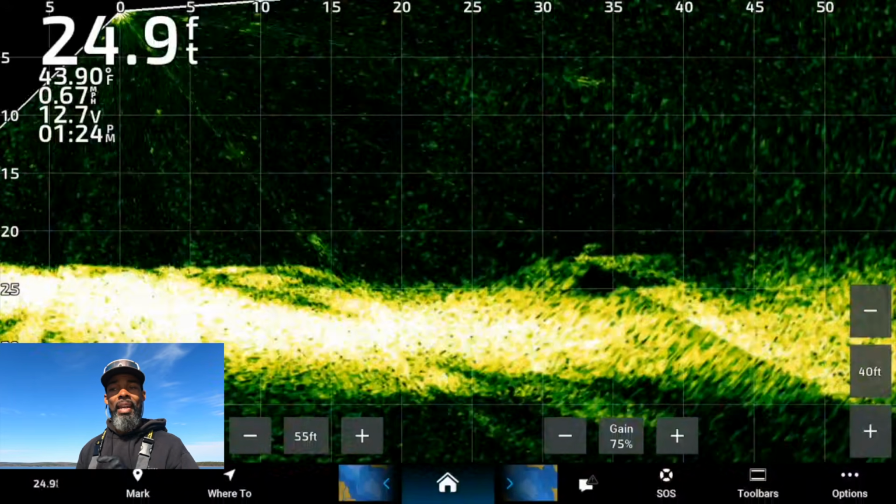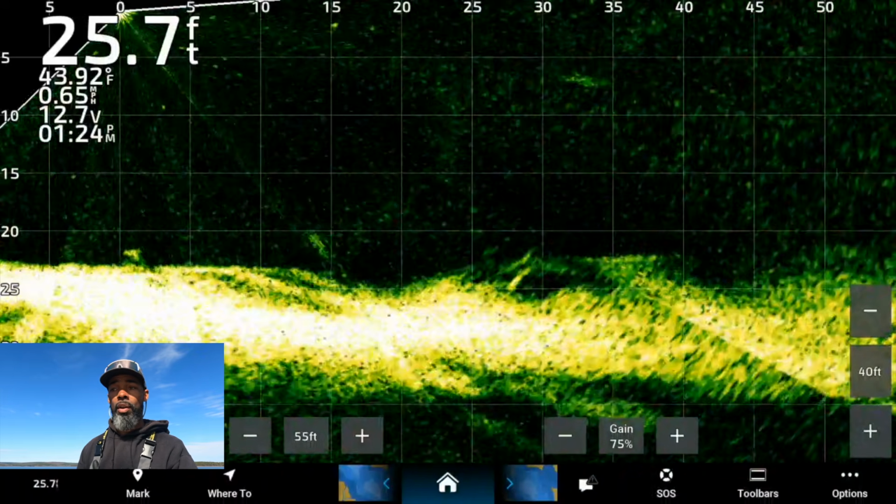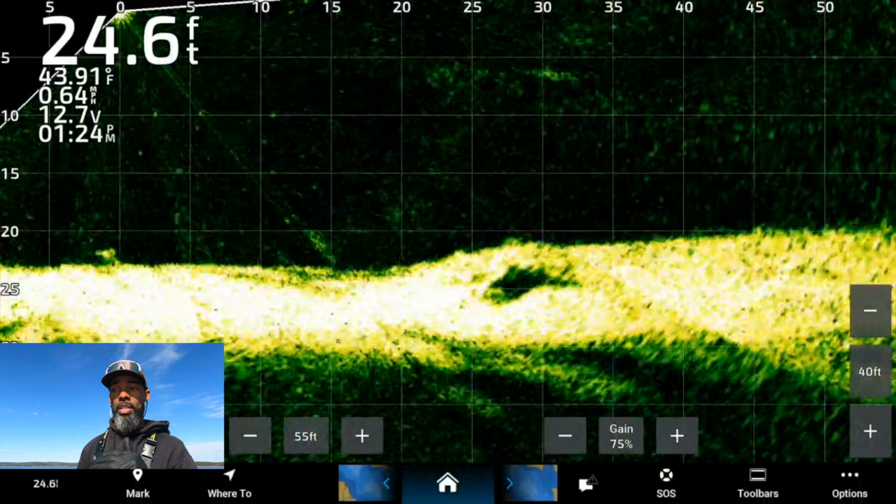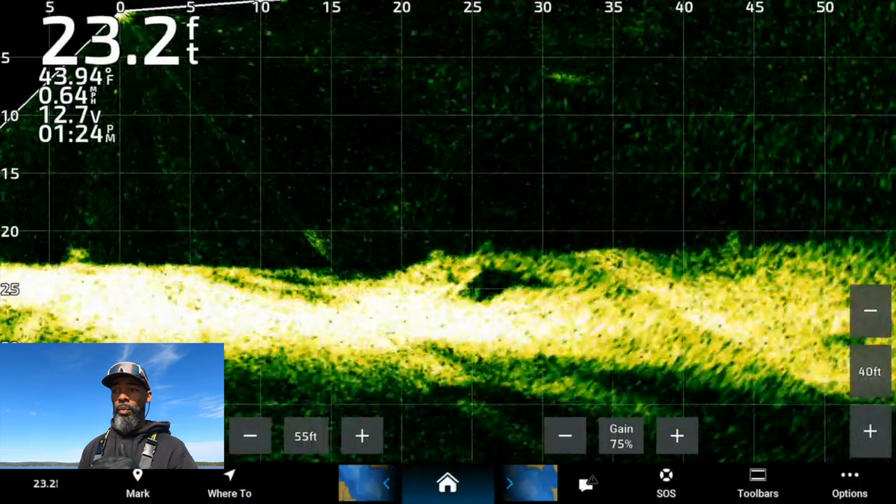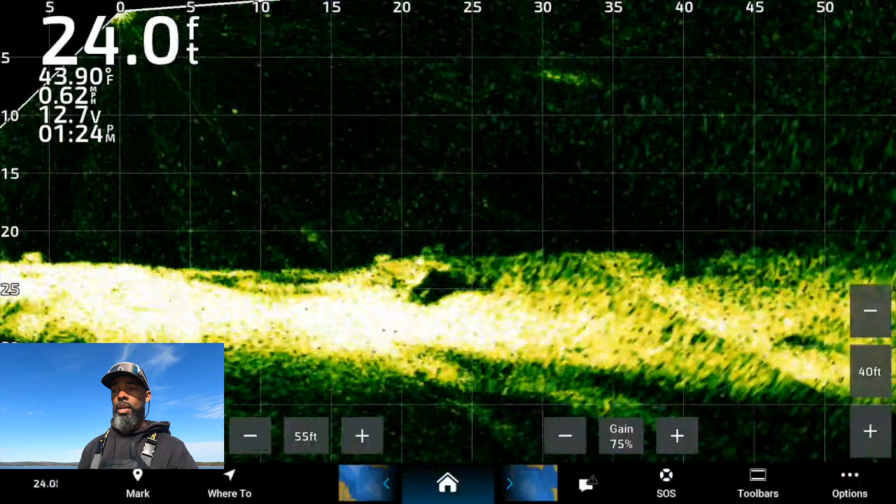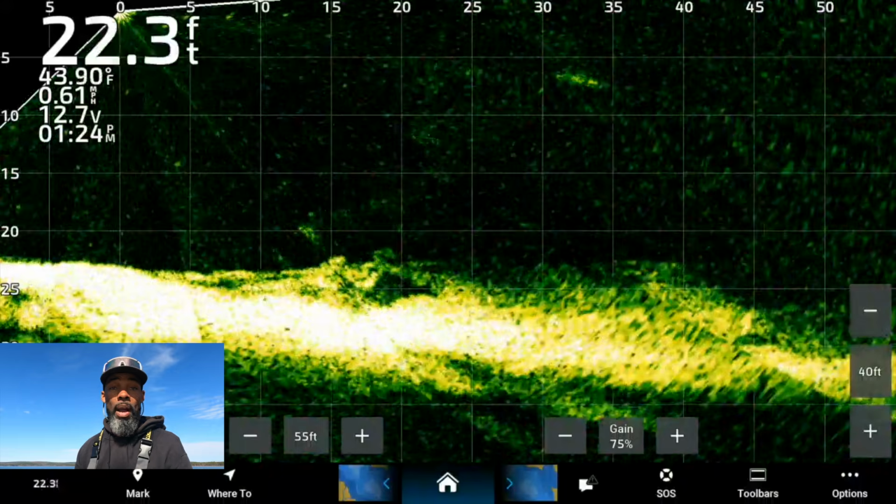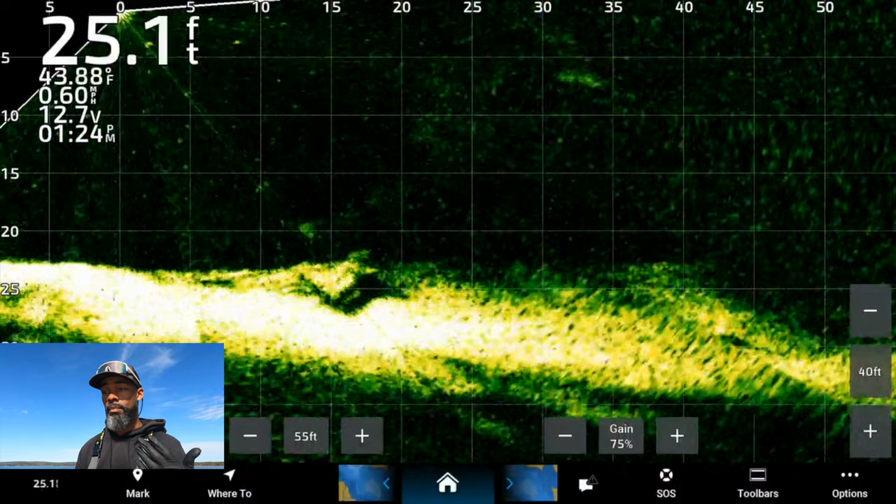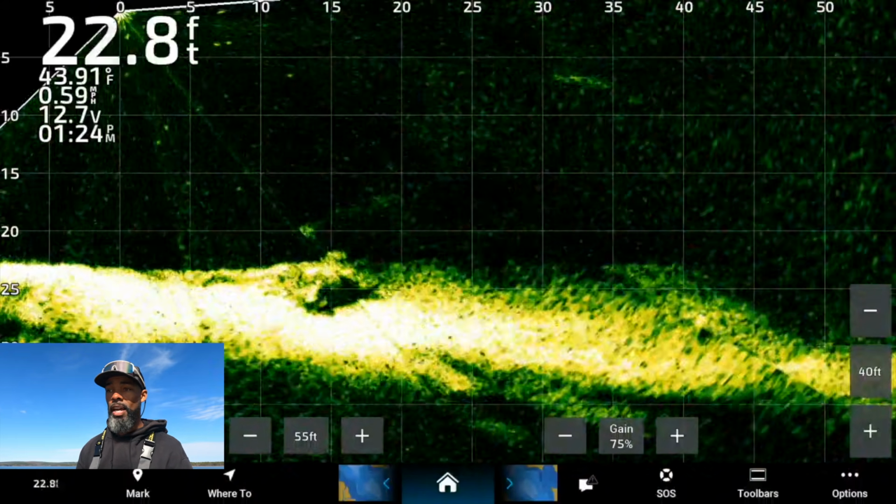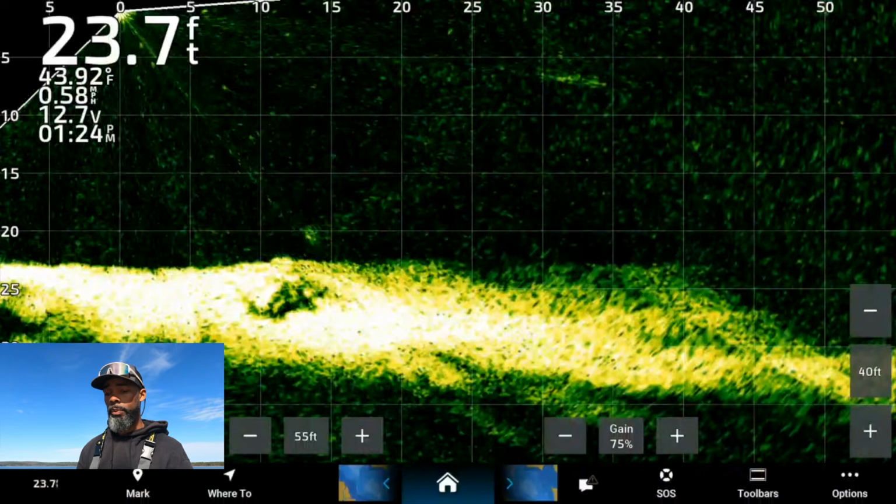Because I'm going in and out of 25 to 40 feet of water, I'm going to keep my depth range at 40 feet. It makes it really easy for me to identify fish, brush, wherever they're sitting. I know exactly what my crappie look like because I'm crappie fishing 99.9% of the time. I can pick up on them really quickly.